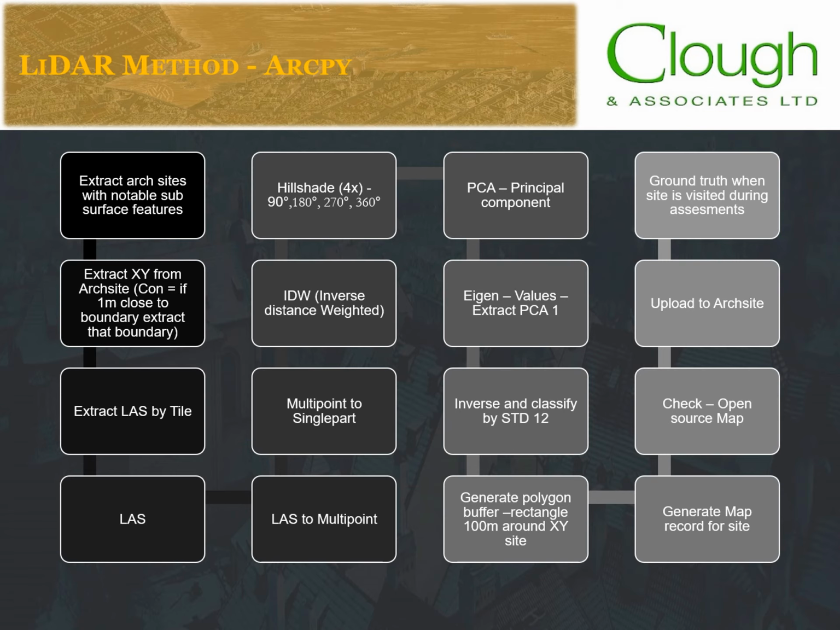First, we take specific sites from our ArchSite, which relate to the New Zealand Wars. Next, the LiDAR tile number was extracted to the site attribute table. If it's within 1 metre of another tile, the additional tile was extracted as well. Then the LAS tile was extracted based on the attribute table. This meant a series of LAS tiles existed, which showed the known sites related to the New Zealand Wars. Next comes the processing, where layers to multipoint and multipoint to single point generated the interpolation from inverse distance weighting, where PCA of multiple hillshades and local relief factor was used.